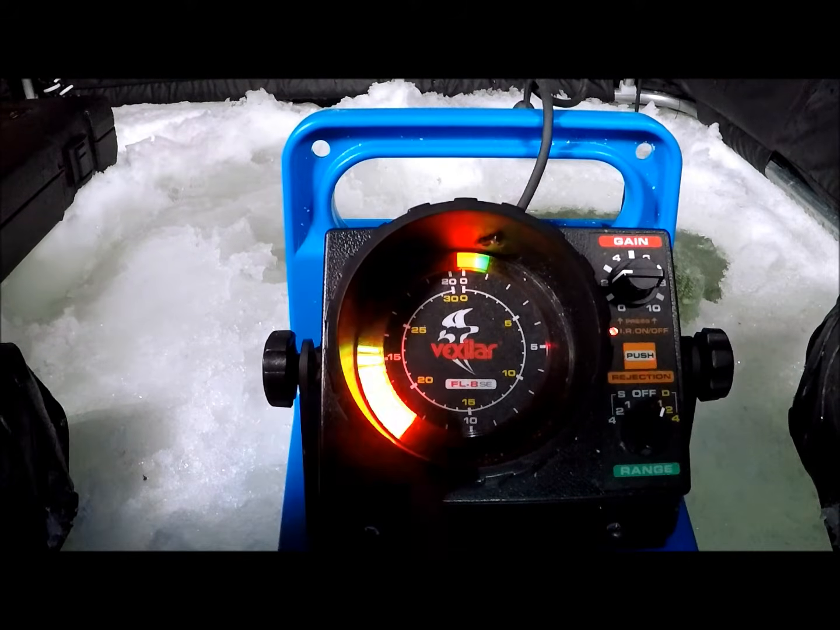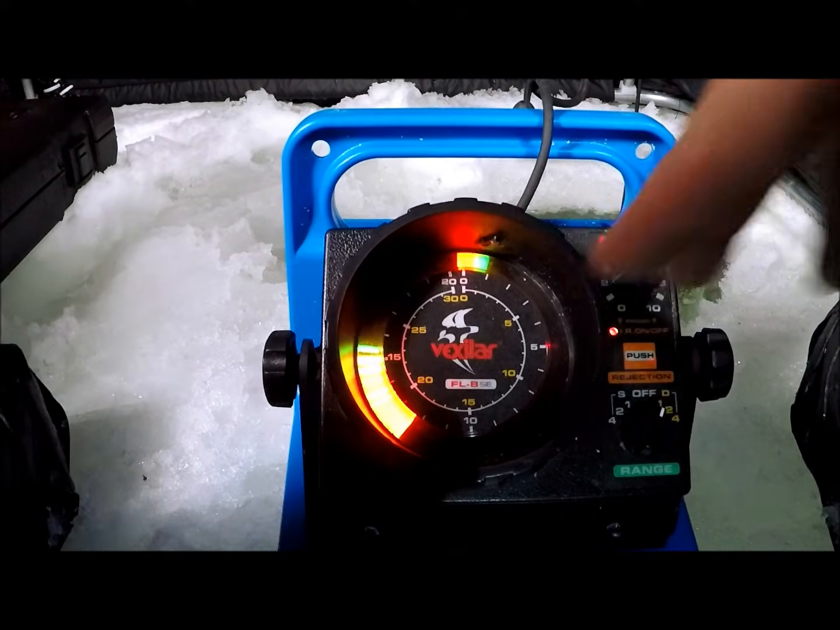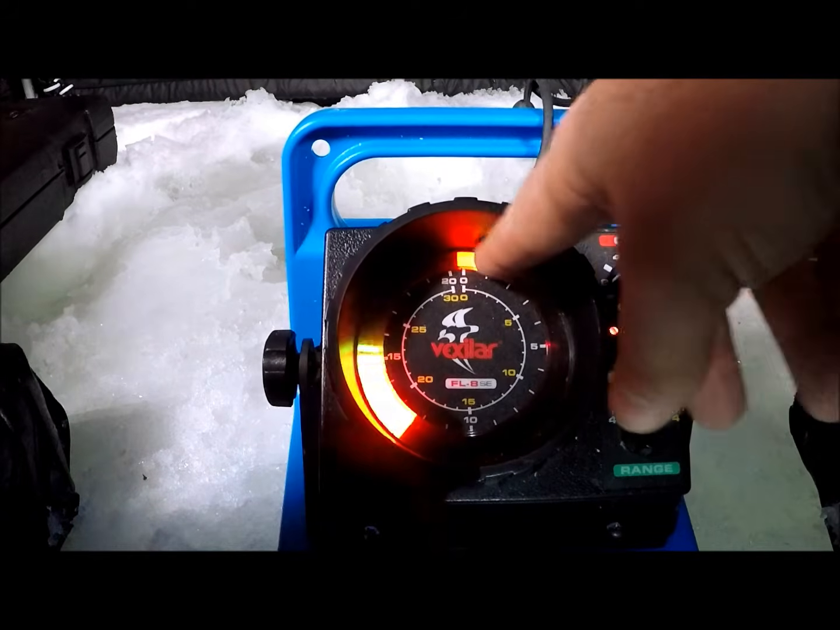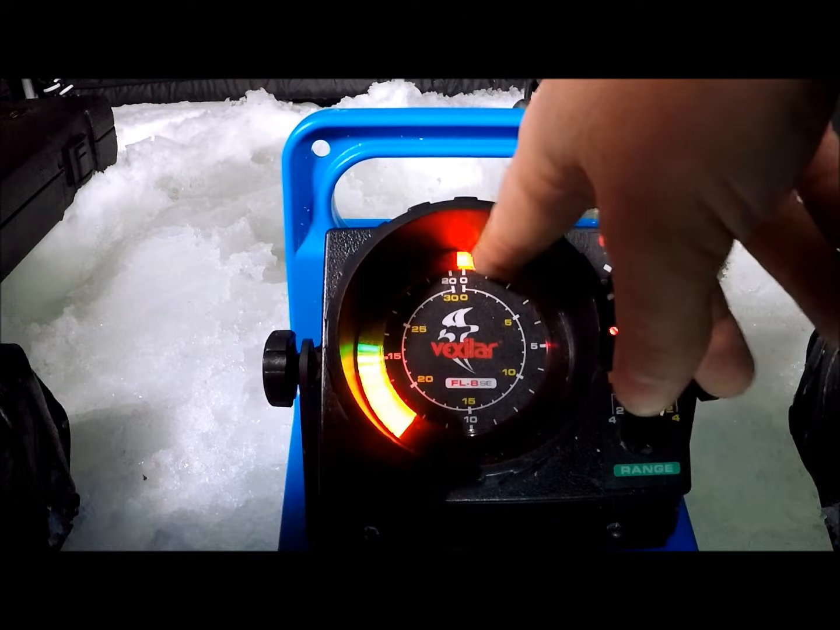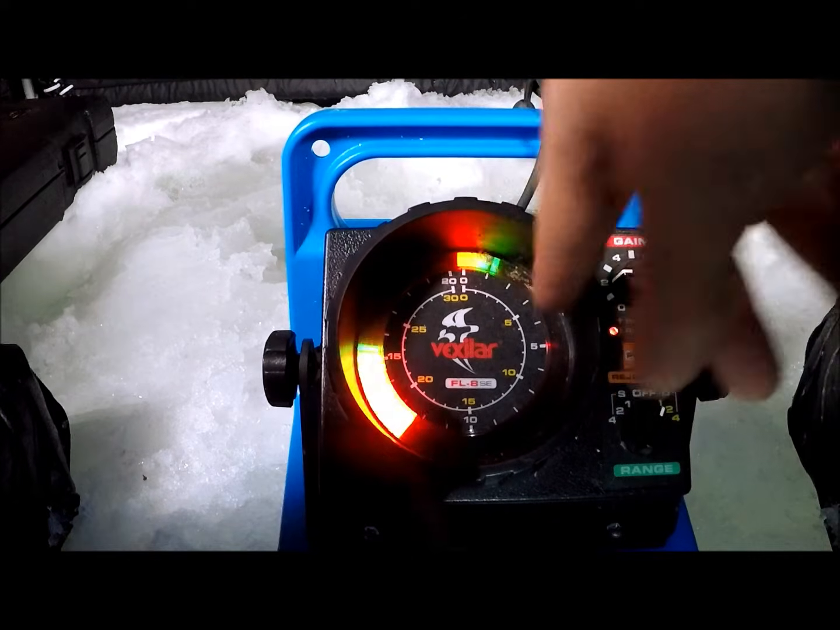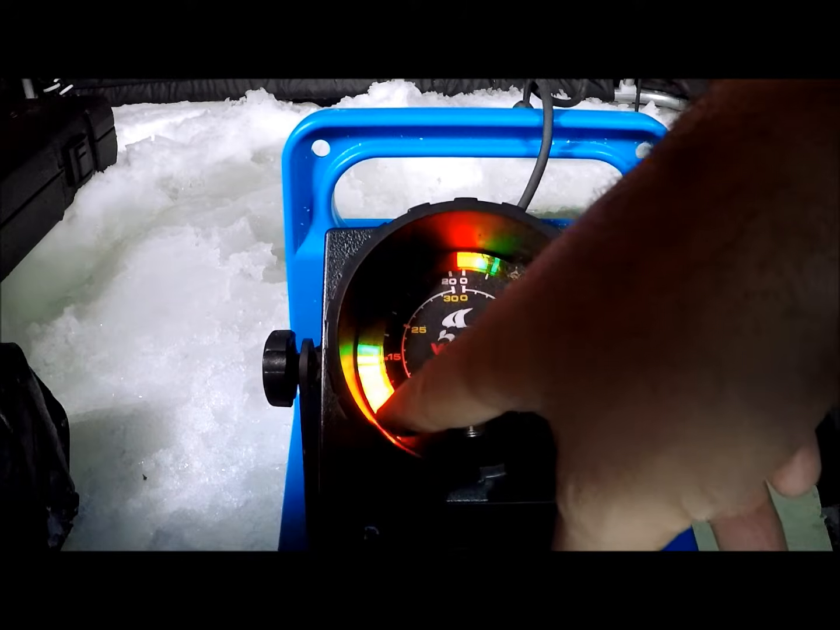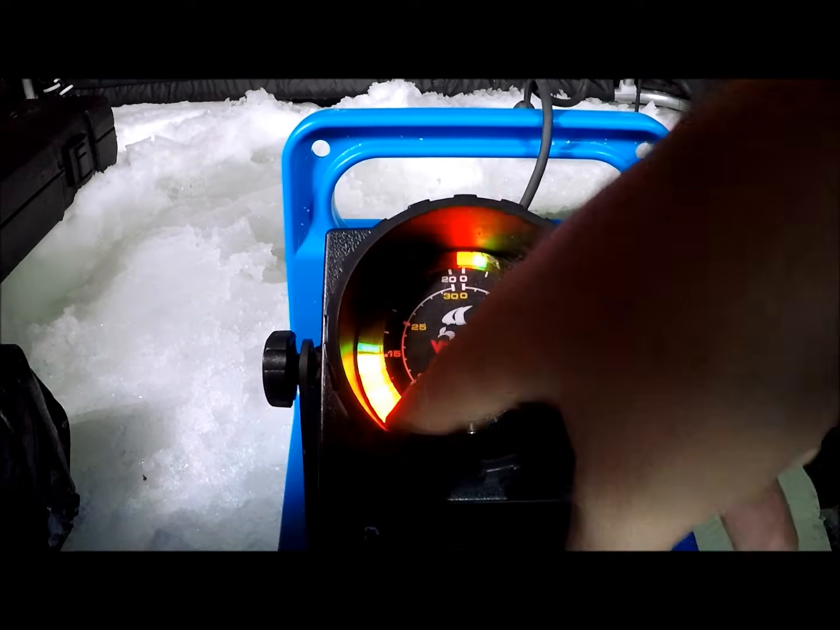Now I hope you can see this good. The colors may not show up in the camera perfect, but it's the best I can do. Right here is your bottom, and up here is your top. Don't worry about any of this stuff on the top. It's just a little bit of surface clutter. And then on the bottom, your bottom should be mostly red, and there's a tiny bit of orange there.